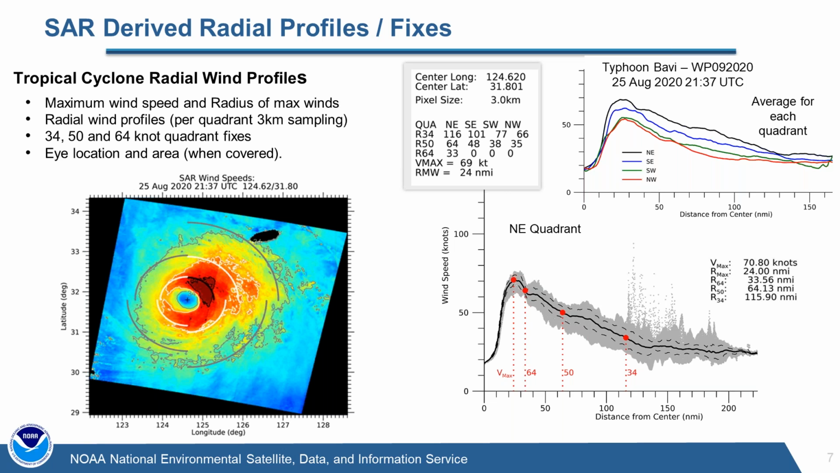And so here we have an example of the profiles that we generate. On the lower right-hand side here is the northeast quadrant of the storm. The gray dots are the actual SAR pixels, so the wind speed for every SAR pixel that's there. The black line through the middle is the mean of that. The lines to either side are 1 standard deviation. And you can see as you follow along that profile, you can easily identify where the maximum wind speed takes place at about 24 nautical miles, here at almost 71 knots.